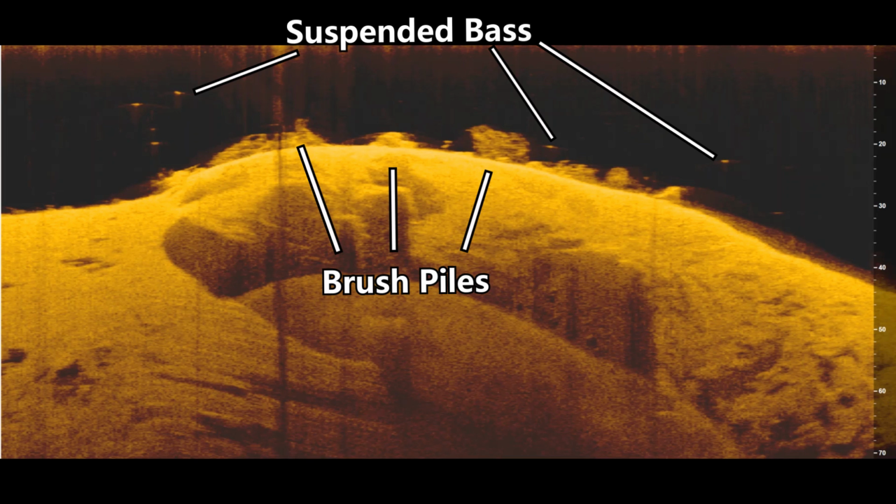And normally what I've found is that if you find a spot that only has 5 or 6 dots on it, normally those fish are going to be bigger. And if you see a spot with a ton of dots on it, normally those are going to be smaller fish. So if you want to try to focus on catching bigger fish that are suspended, just look for a few isolated dots rather than a ton in one area.